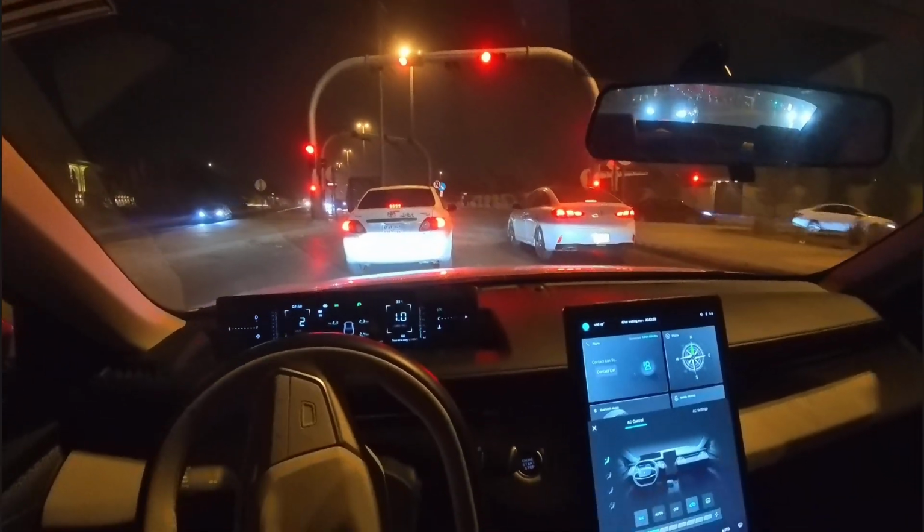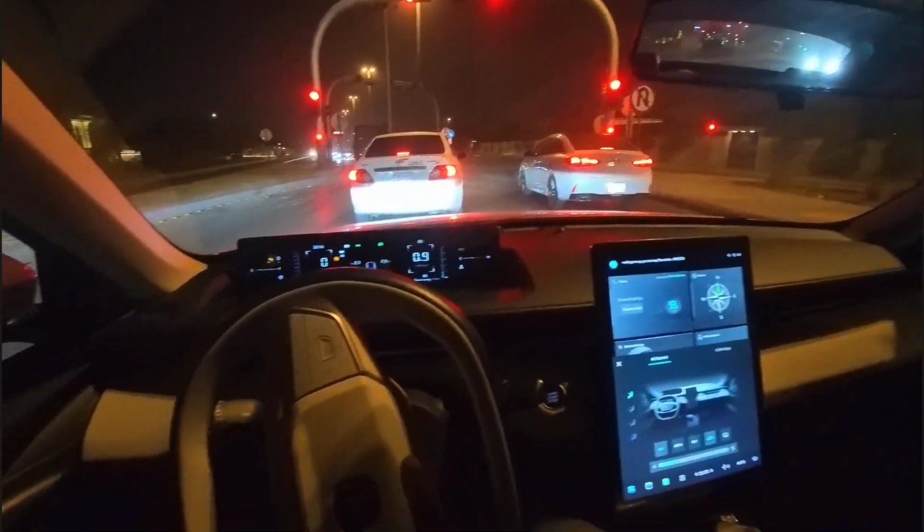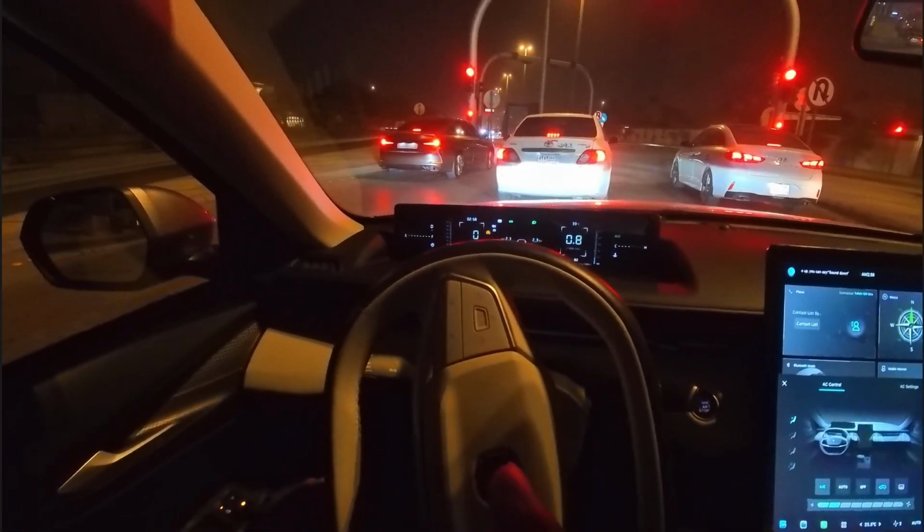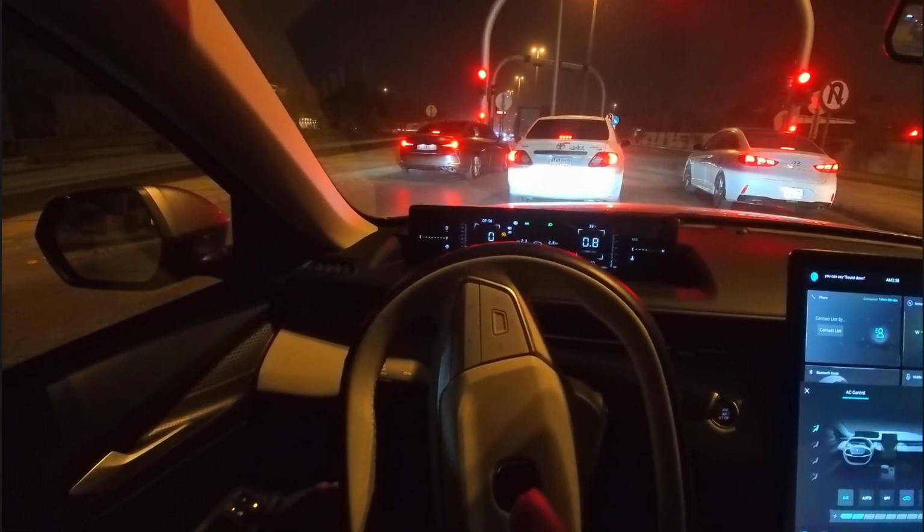What do we have? A Hyundai Sonata, a Toyota Corolla, a Lexus LX 350.